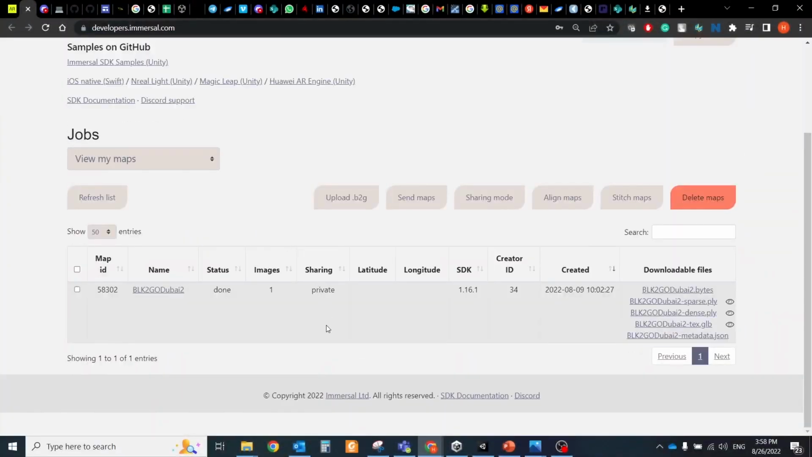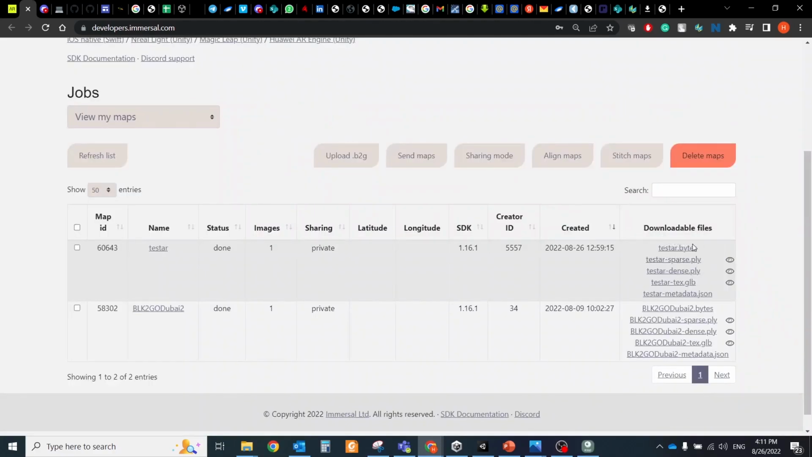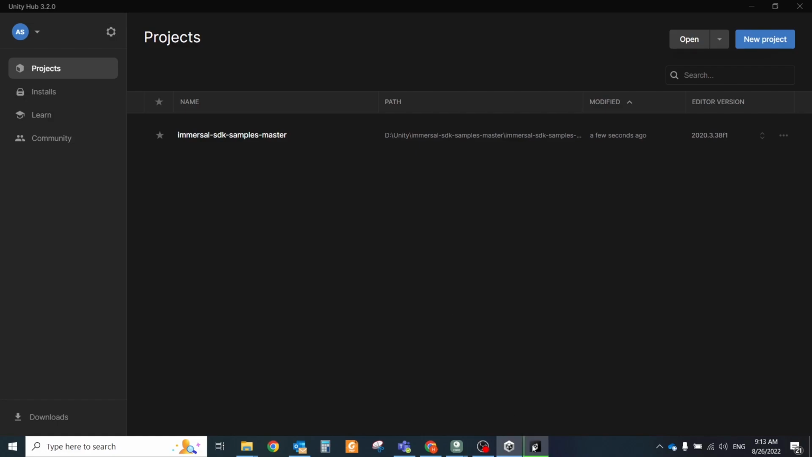When you get access to the Developer Portal, click the Upload B2G button and choose your BLK2GO files. After processing the data, you will see that some files have appeared. Download the files with the bytes extension. This is the actual map file used by the Immersal SDK for localization. Now you have all that you need to start creating your own AR application in Unity 3D.